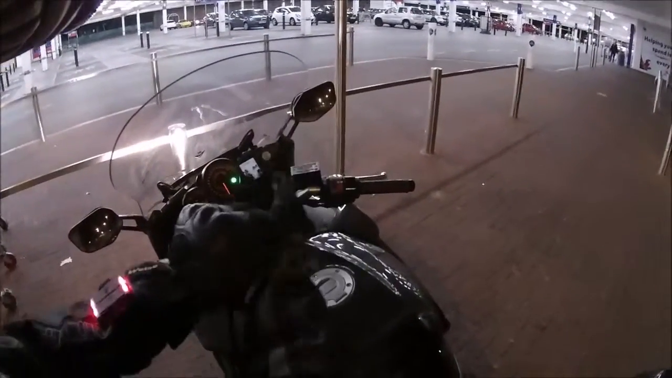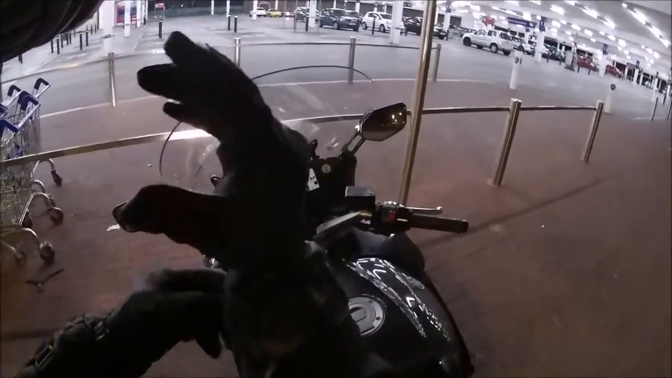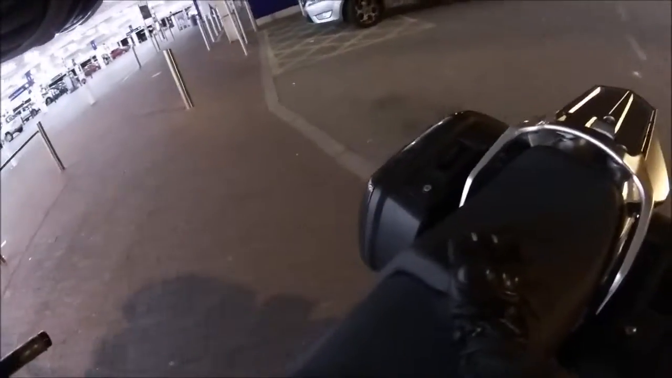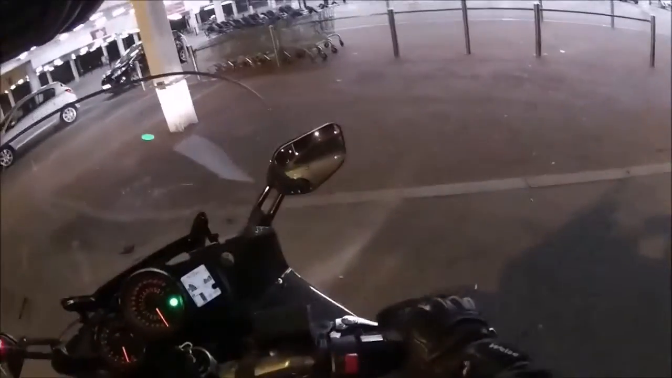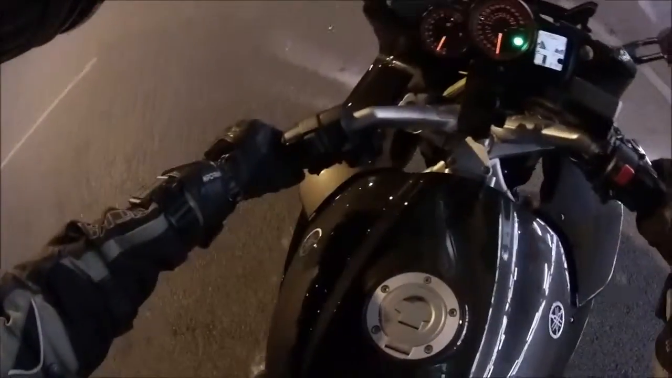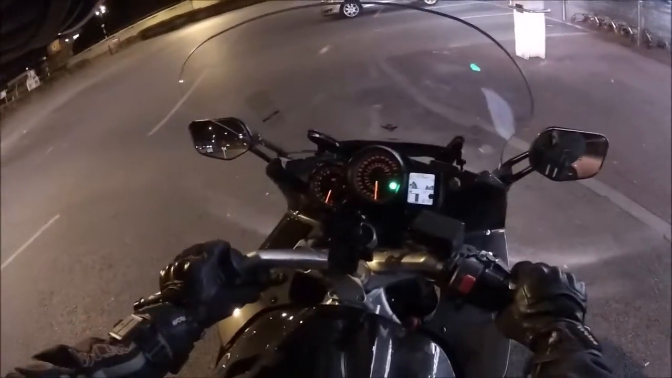Well, we'll tootle on back. We might take a bit of a scenic route to go have a look at the exciting nightlife of Long Eaton on a Saturday night. Woohoo! Well, what there is of it. Right, let's get this old girl pushed out. I'm quite interested to see how well this camera works in low light, under street lights and that, because I haven't tried it yet.